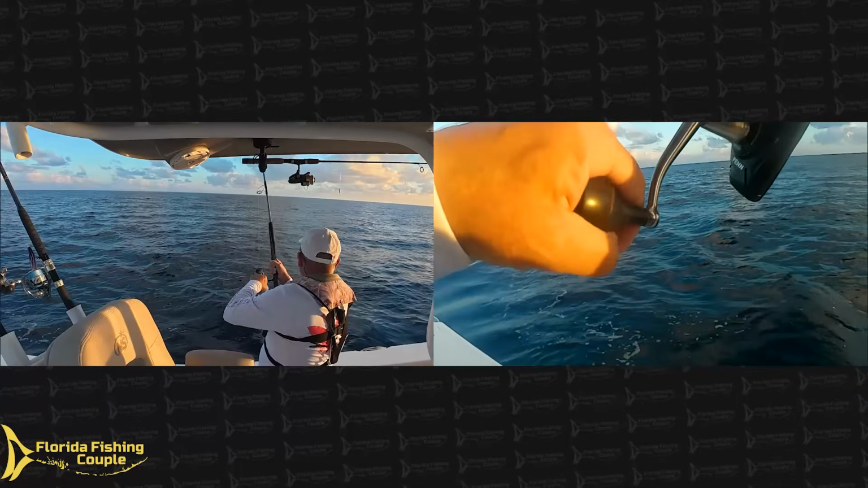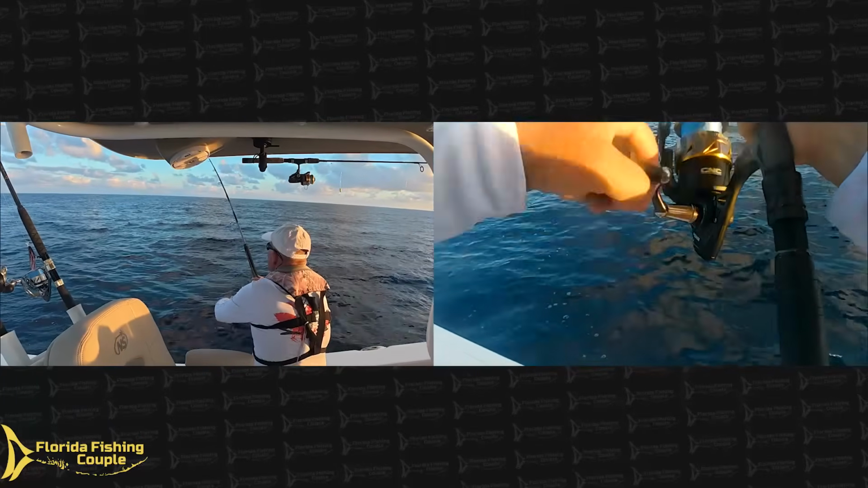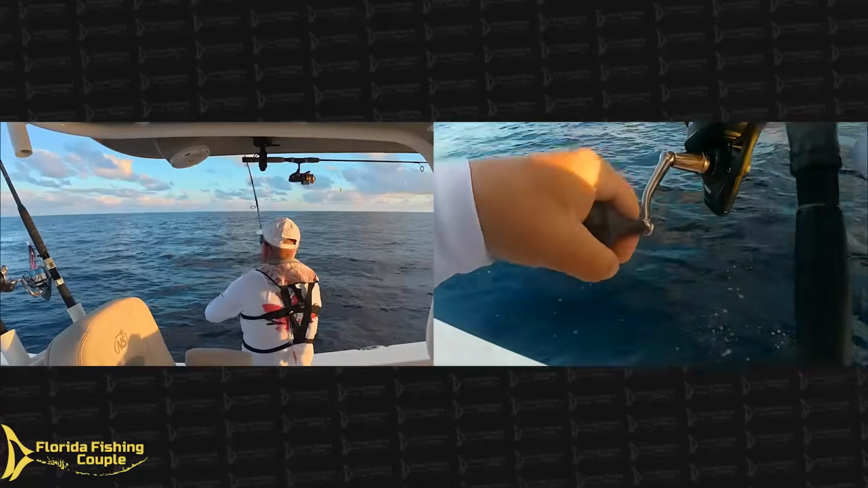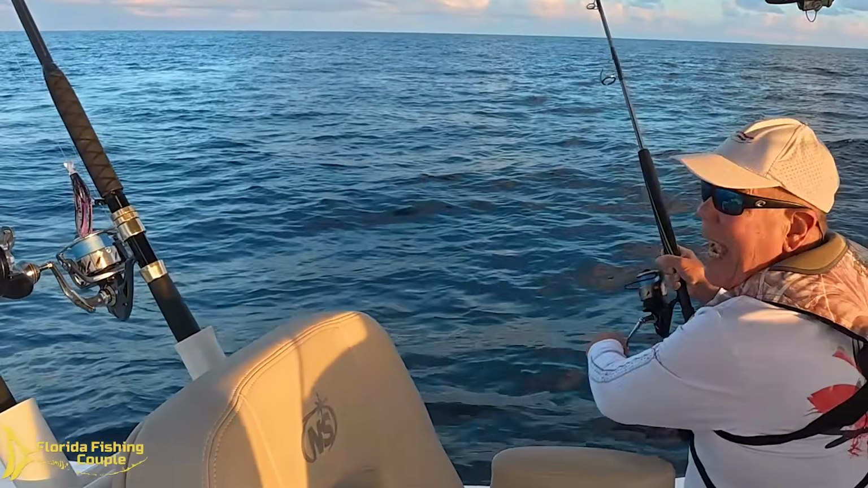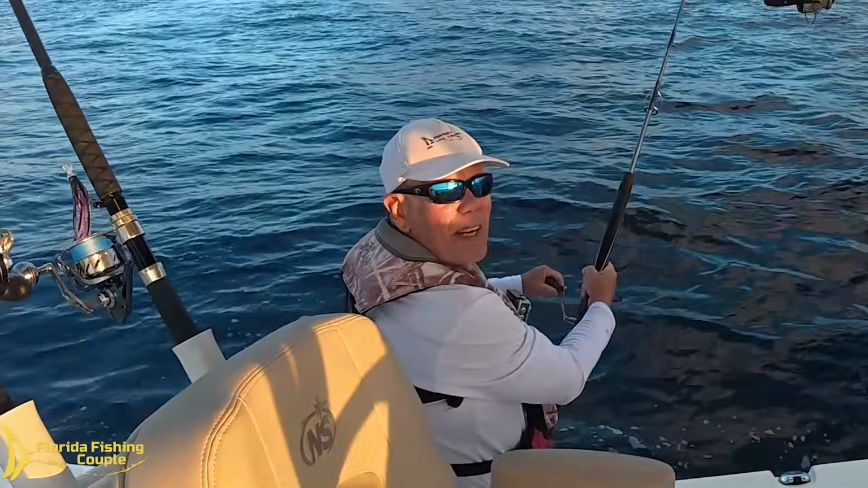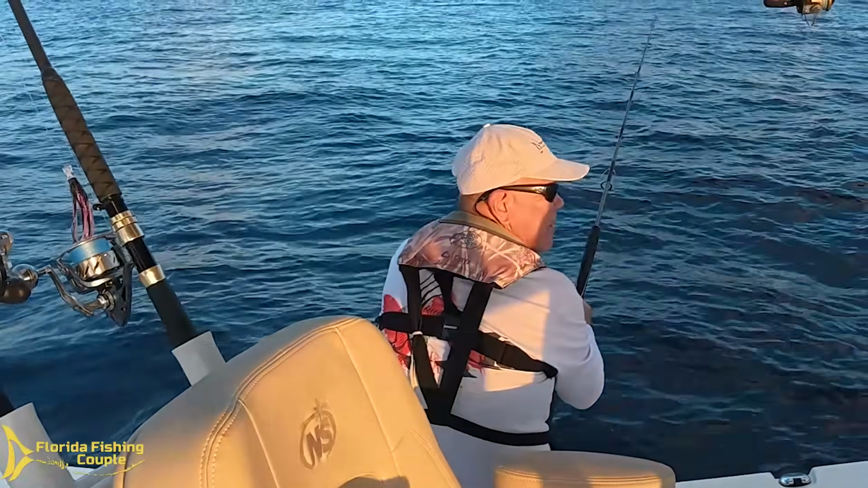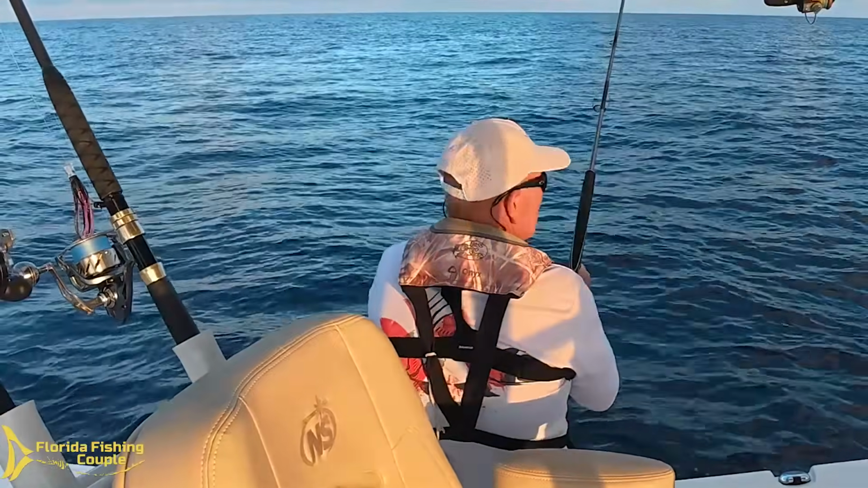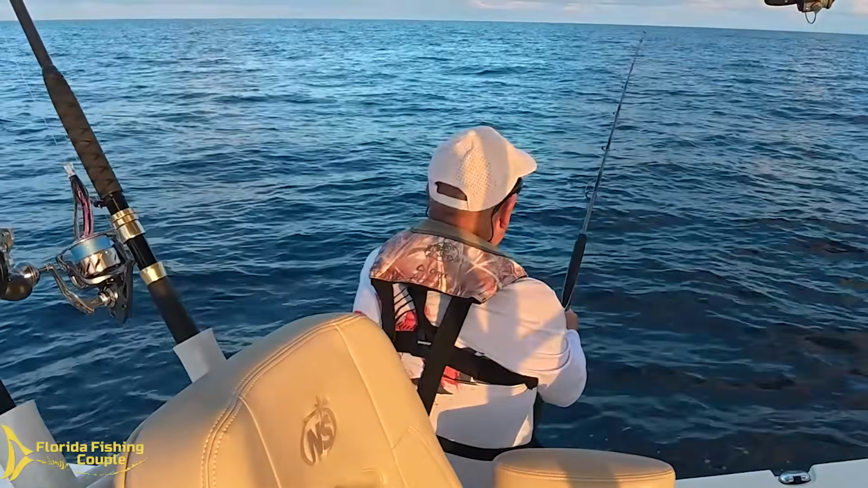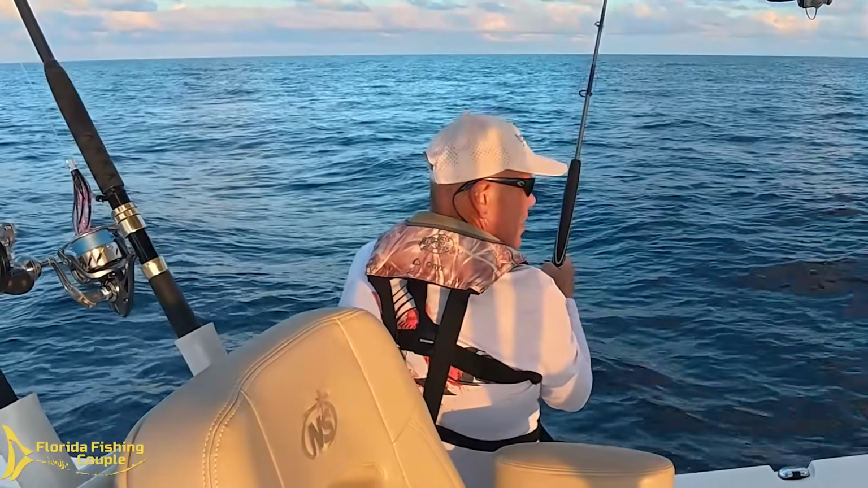Ah, the tuna are in, people. The tuna are in. One of my favorite fish to not only catch, but to eat. I don't eat them all, you know that. This guy's been pretty compliant so far. I think I'm gonna try to net this guy too. This will be the last fish for the day because that sun is starting to fall. Nothing like fresh Florida Keys sushi tuna.